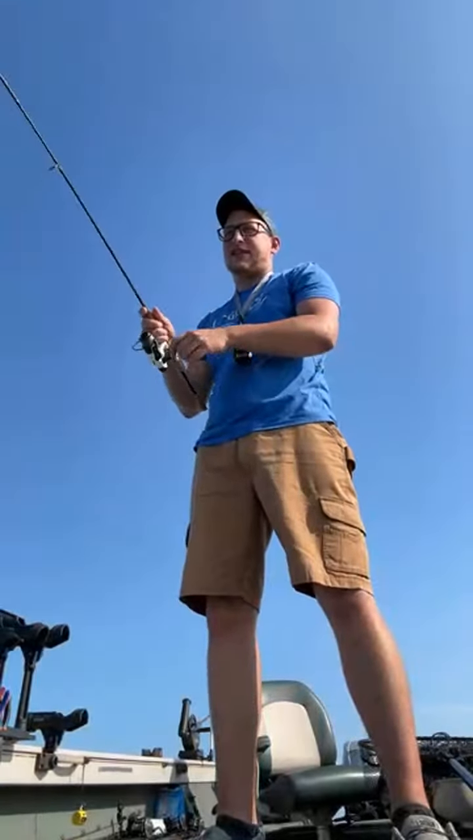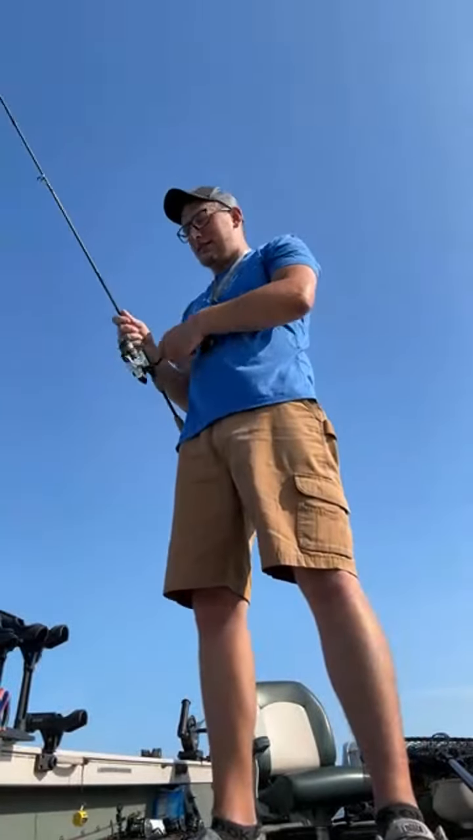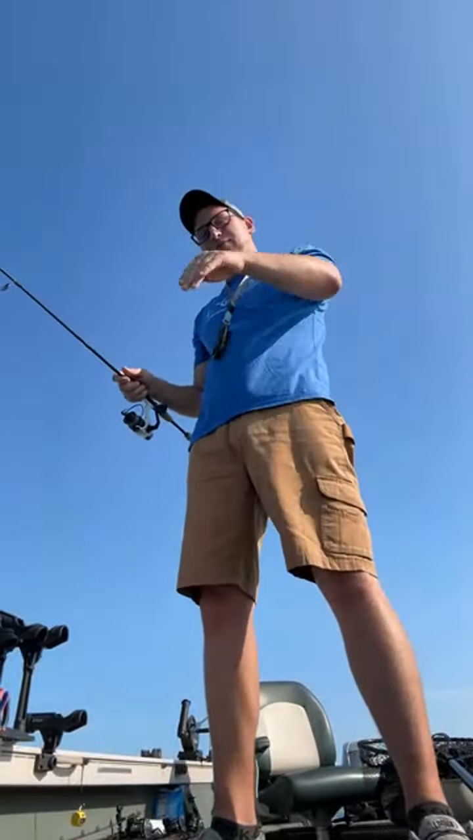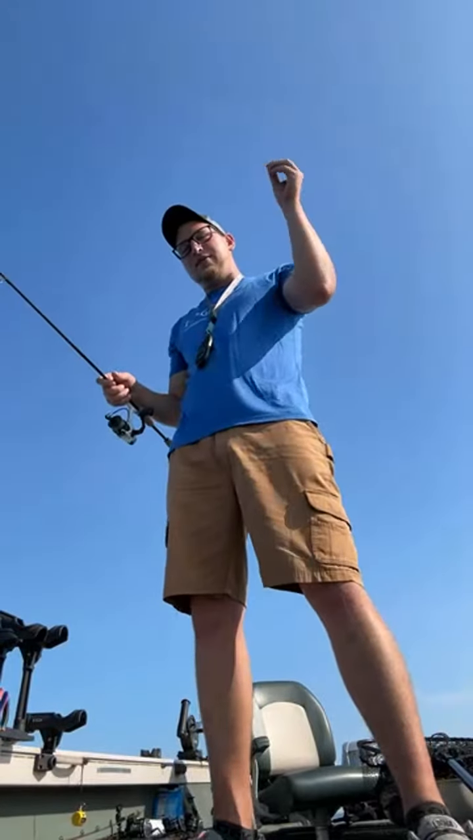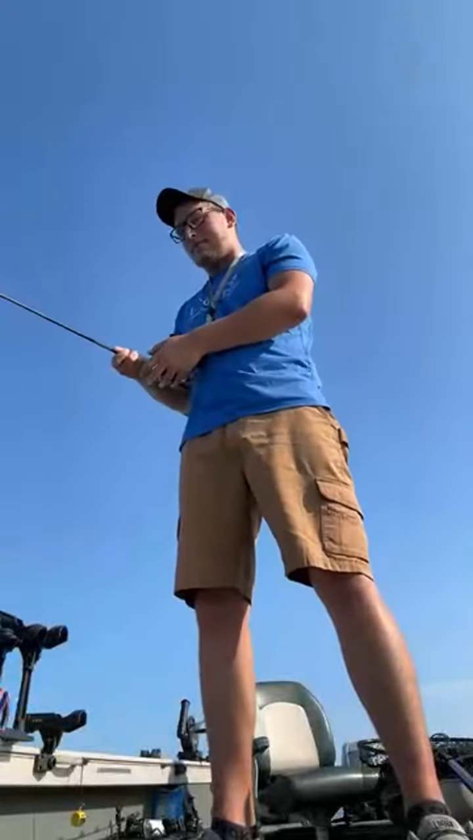Those head shakes though. When you're jigging and it's got head shakes, not a good sign. These walleye just kind of dive down and then they come up. When they got head shakes like that, probably a drum.